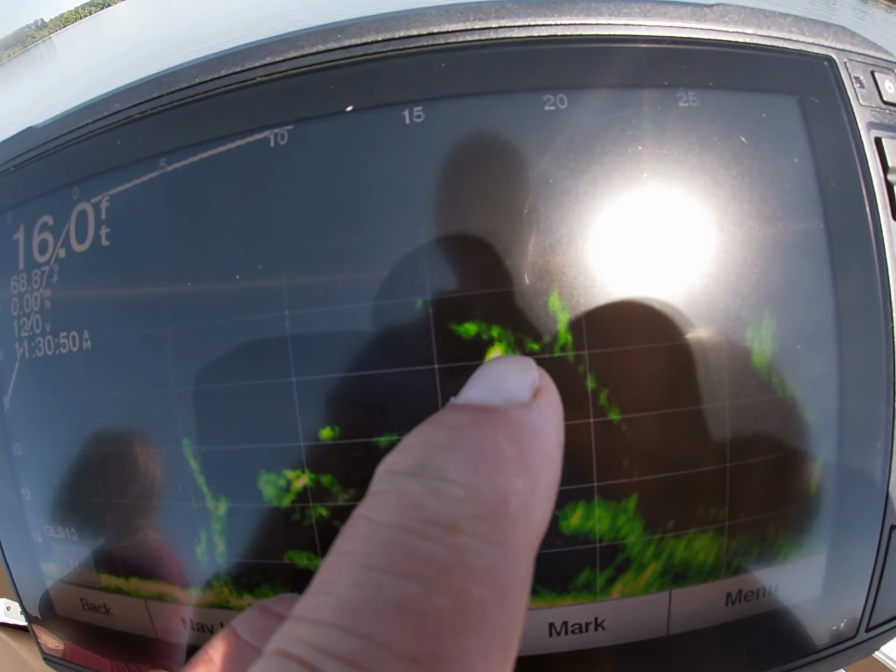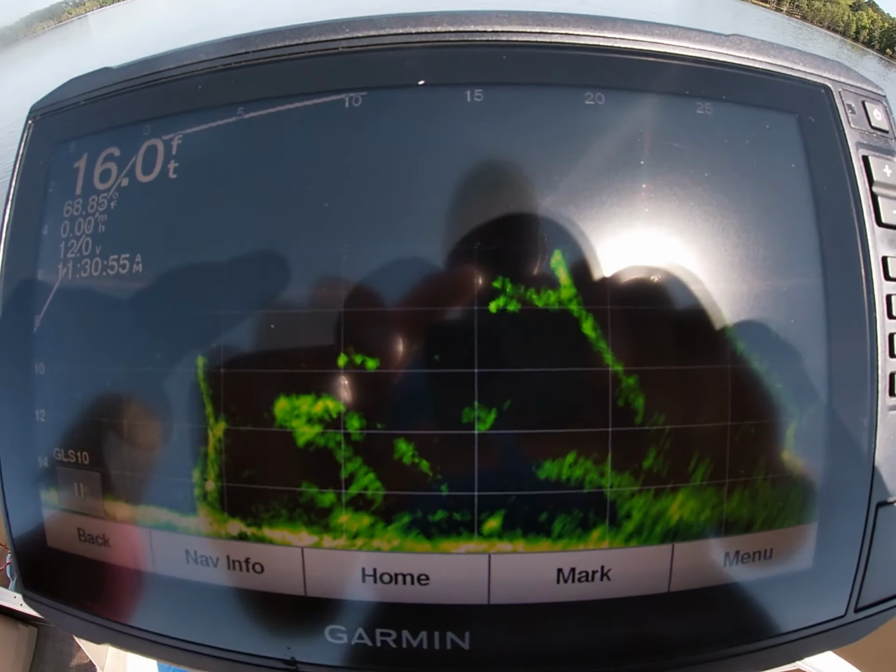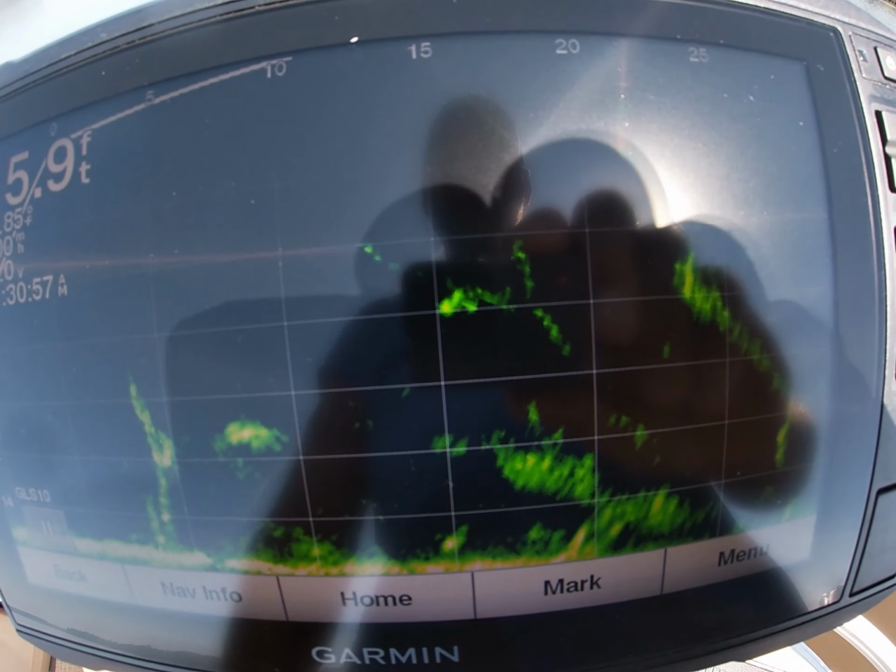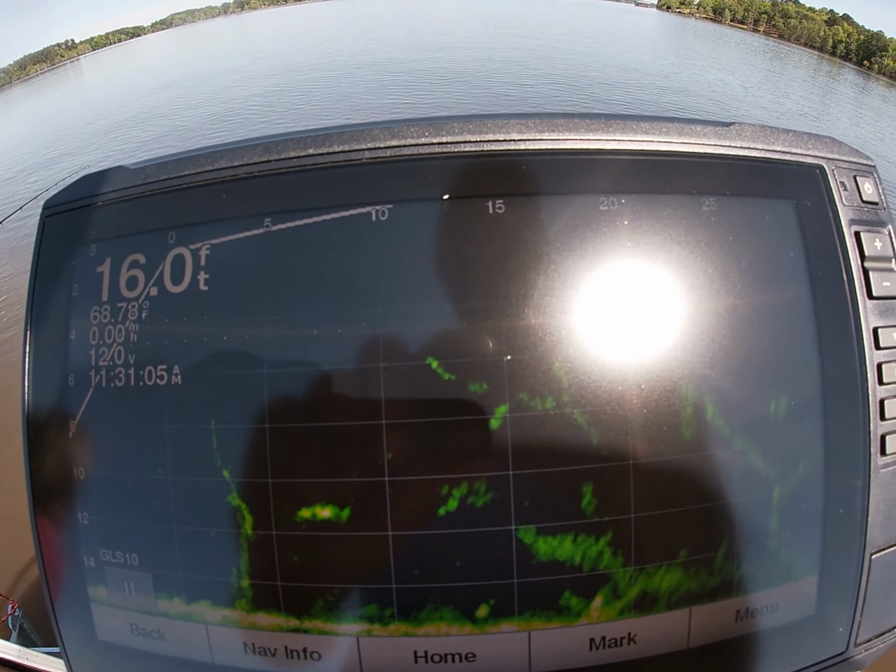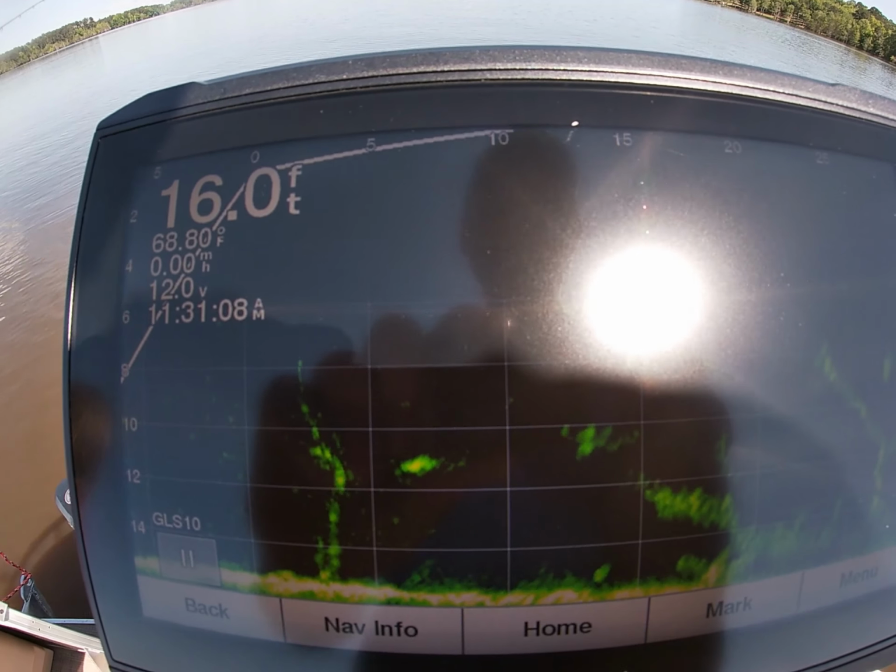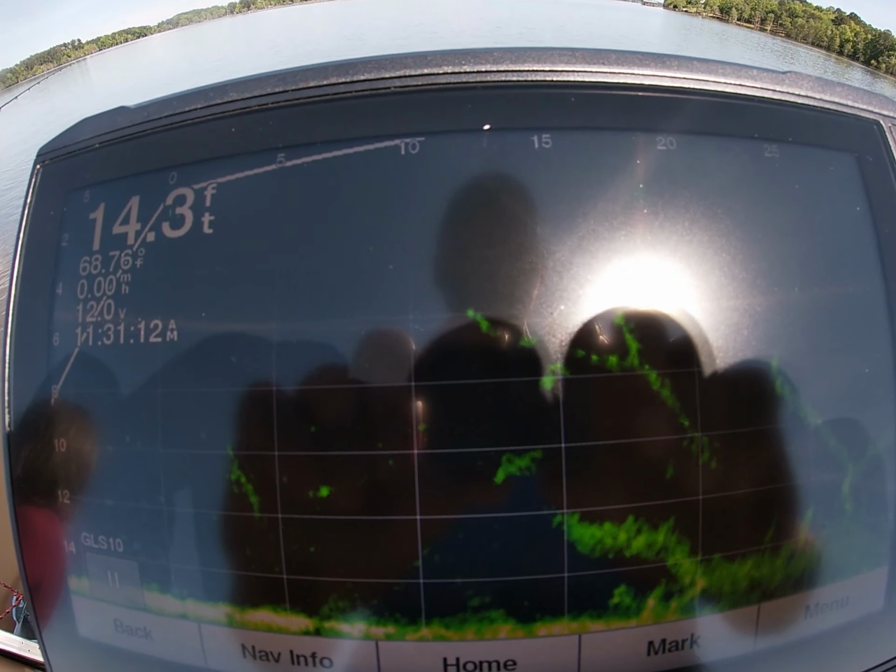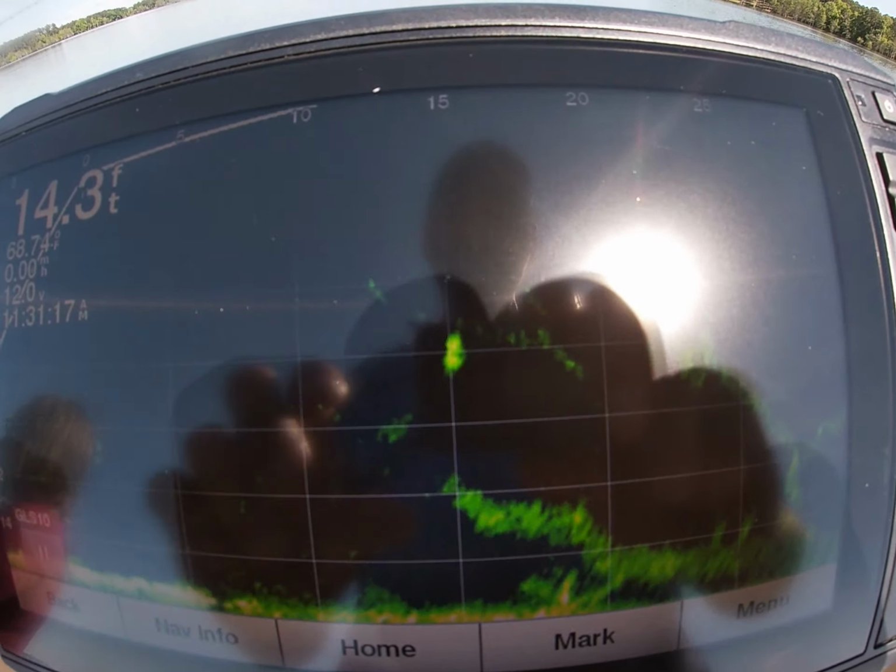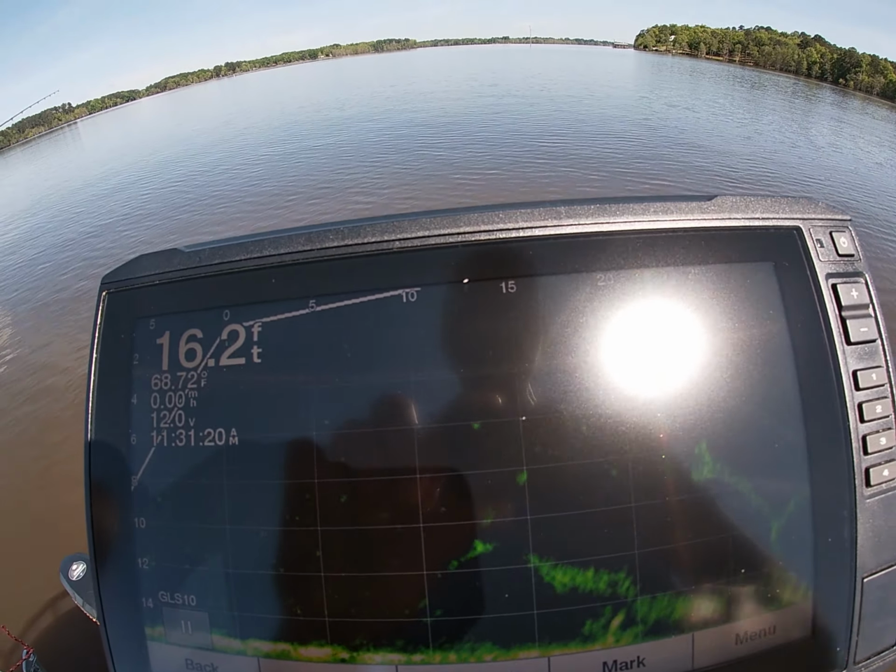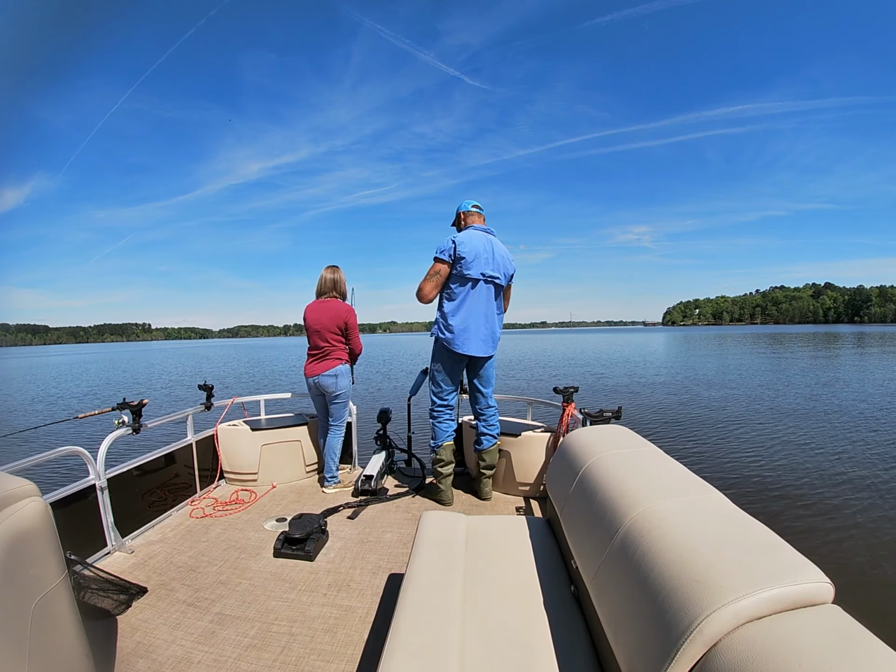Okay, there's a fish right there on that limb. She's gonna try to pitch out there. All right, you can make a pitch right where I'm pointing, babe. Okay, start reeling it. Pick your tip up some. Okay, let it fall. Pick it up. You're right in him, right there on him. There he is, got him. Good job.